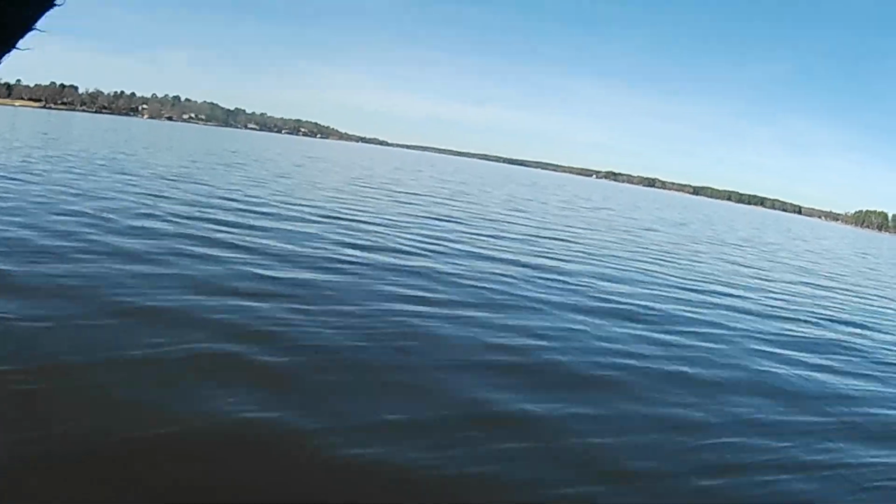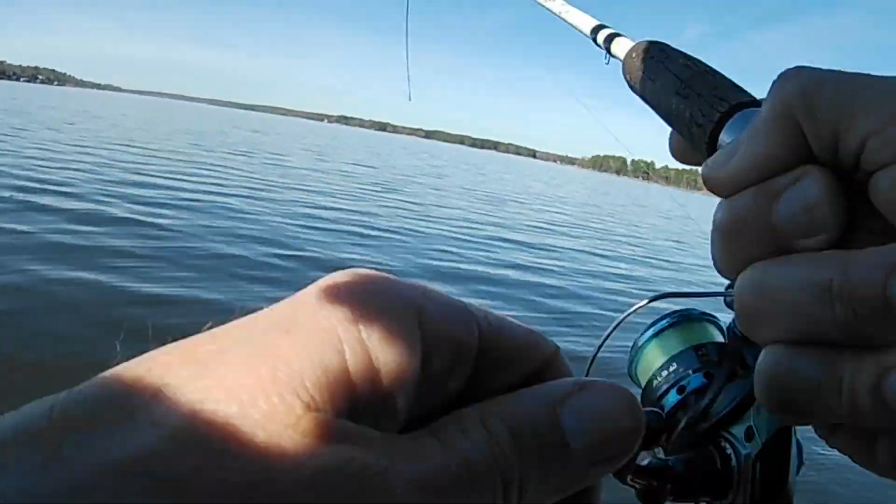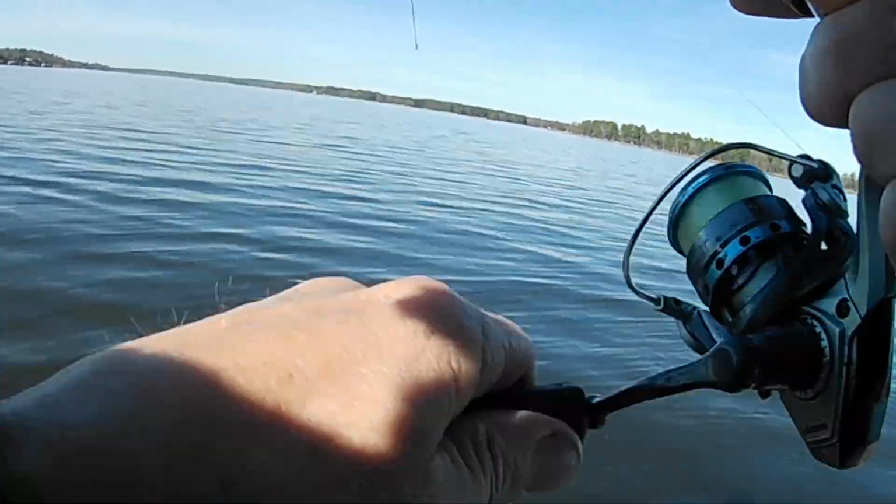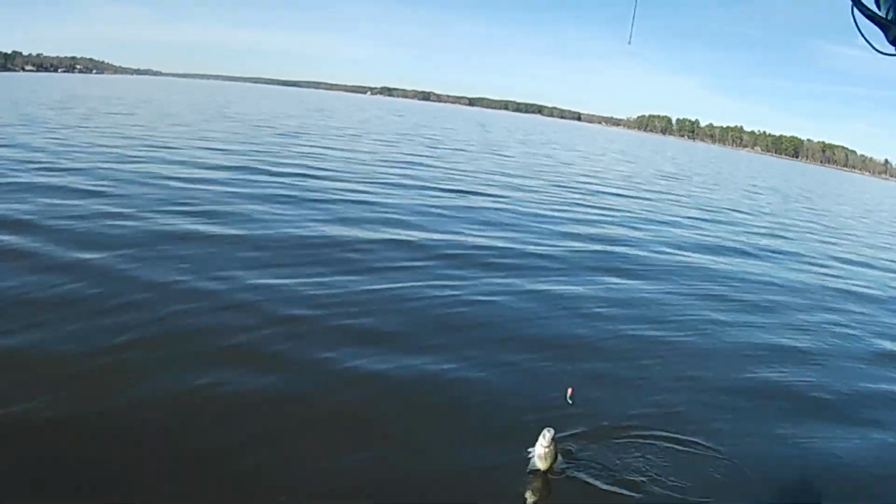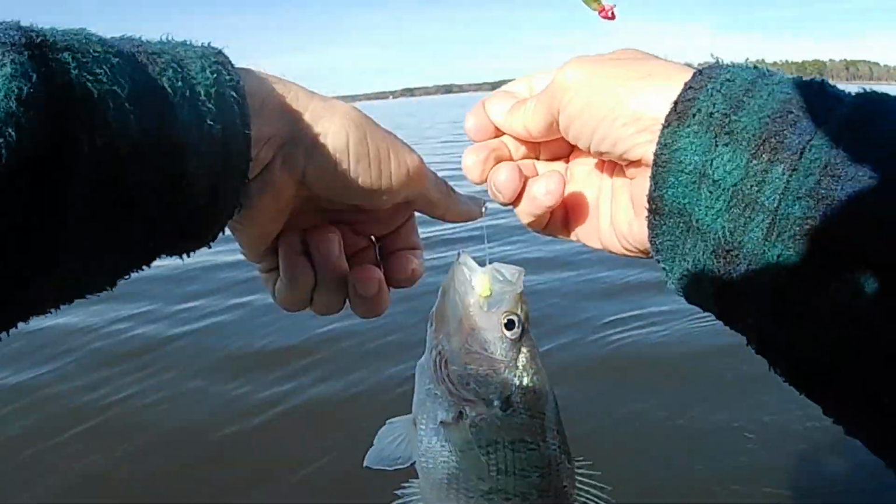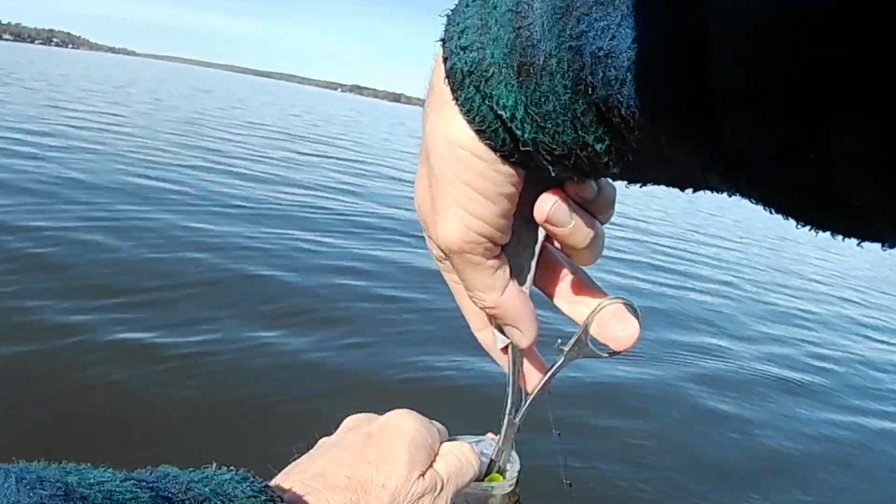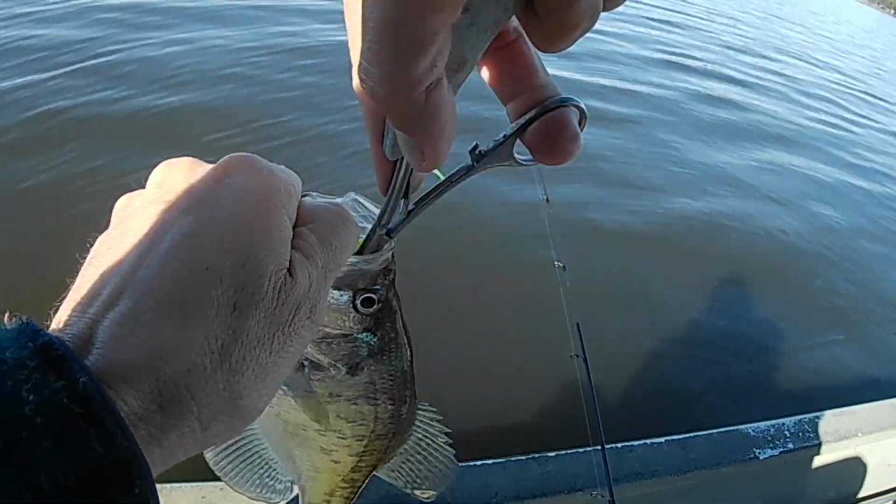There was another one right there. I was right at 0.5 mile an hour when this one hit. Also, sometimes your speed can really make a difference. Golly, boy, he really inhaled it. You can sometimes speed up or slow down depending on the day. You'll get more bites sometimes if you're going 0.5 versus if you're going 0.2 or something like that.